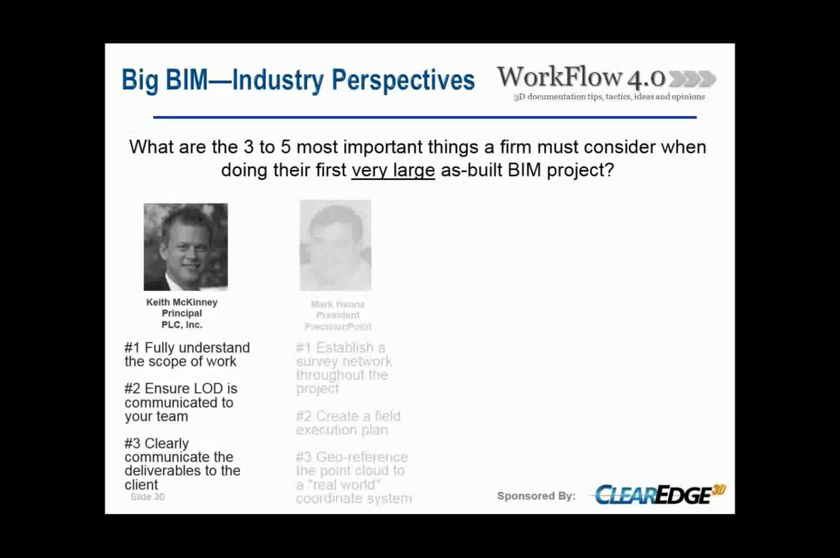And with that, one is fully understanding the scope of work. So what Keith McKinney here is saying is, it's important to work with the client, not take for granted what they understand as far as the process of scanning, registering, and modeling goes. Really, educate them on what that process is, listen to them and understand what they need, and make sure you're paying very close attention to tolerances and level of detail as far as what's required. Otherwise, the budget can quickly get out of hand.